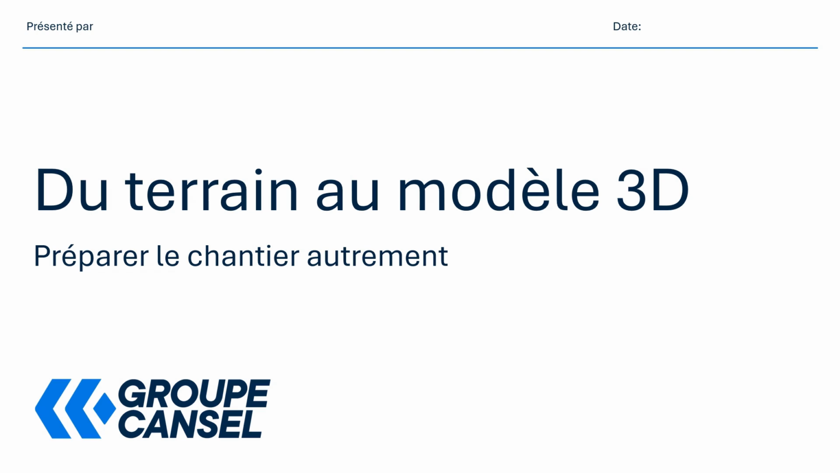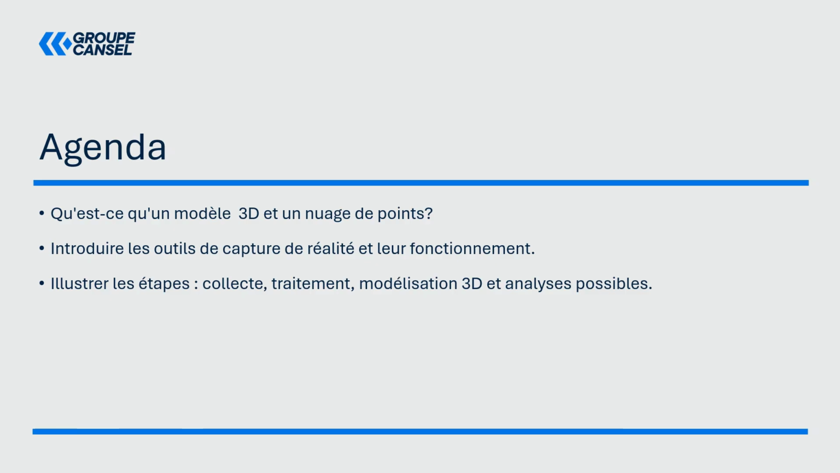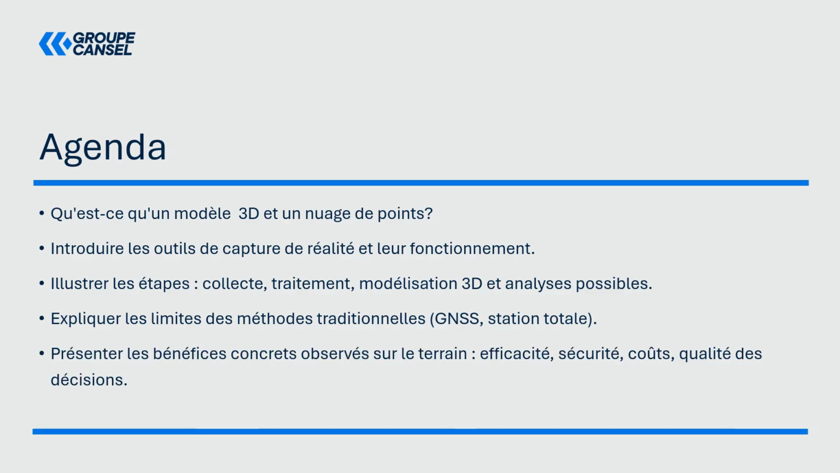the site before execution. In terms of the agenda for the presentation, we will talk about point clouds and 3D models. We will also introduce you to different reality capture tools and how they work, illustrating the various stages, whether it's data collection, processing, 3D modeling, or the analyses that are possible. We will explain the limitations of traditional methods, such as GNSS and total stations.